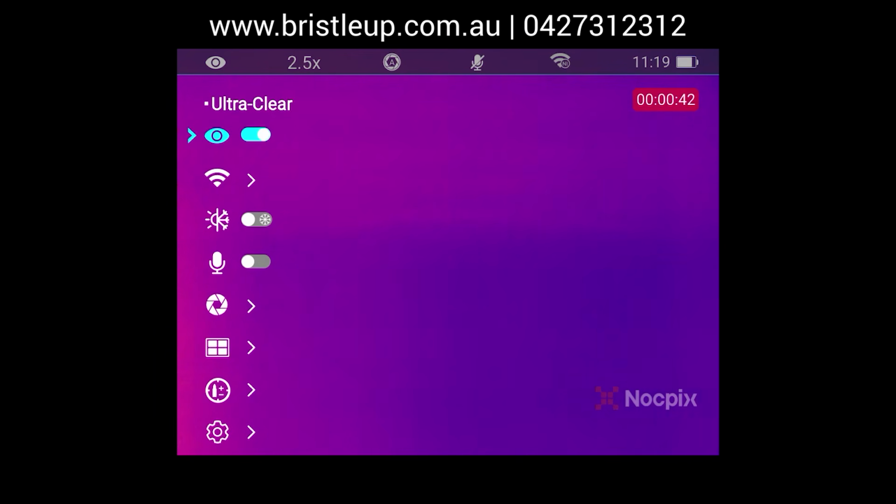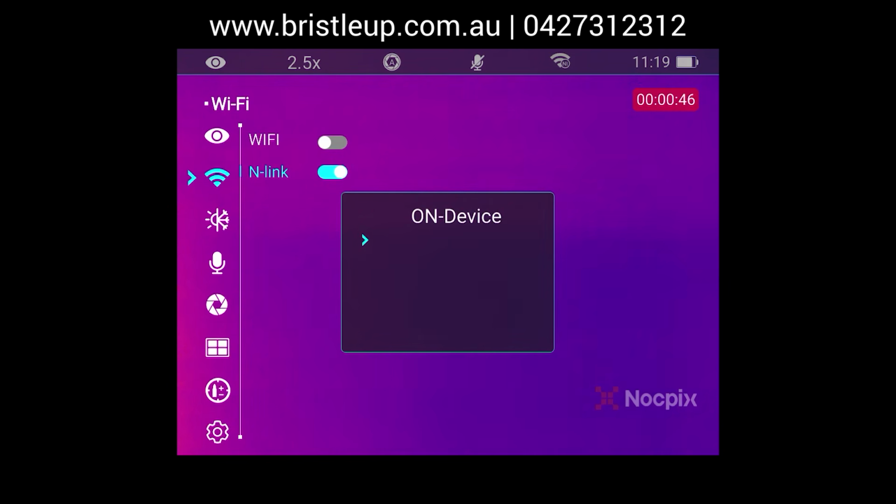At the top here we have Ultra Clear, which tries to improve the image quality, then Wi-Fi. Inside here we have our N-Link as well, which allows us to connect to our scope for live ballistics data transfer. Long press to take us back a menu. Then we have our cold and warm hot settings, and also our microphone on and off.